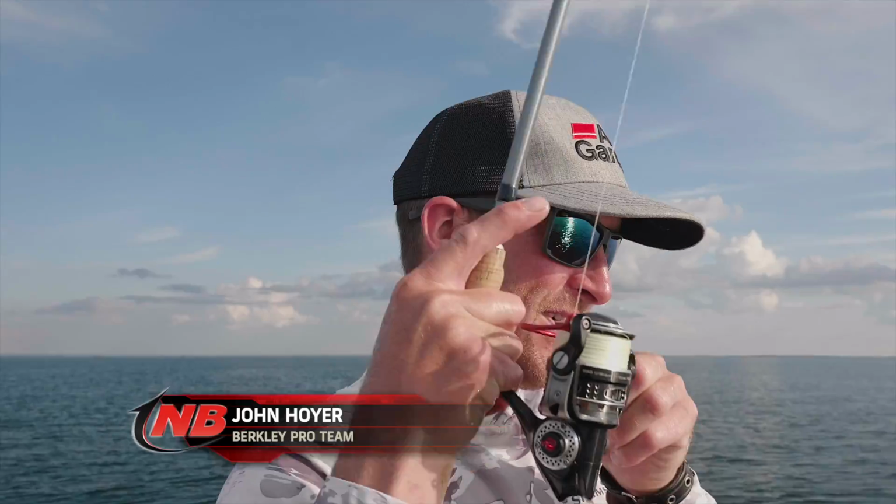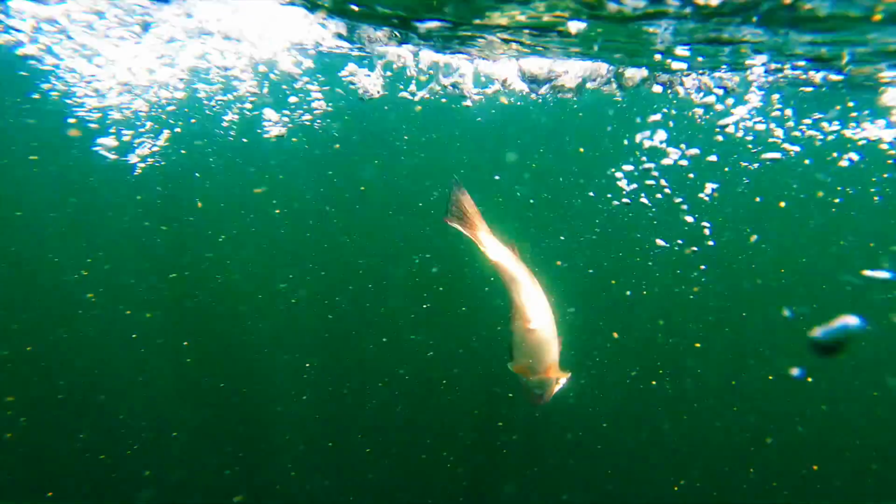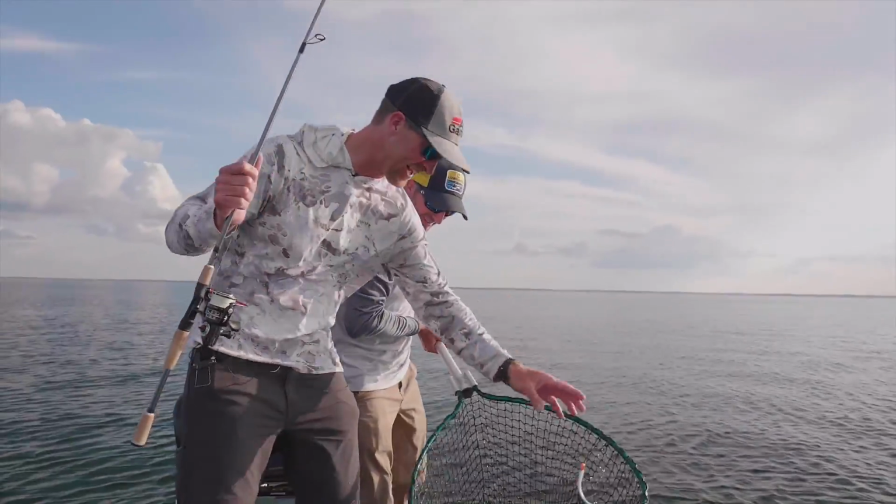Dude, that was so funny. The thing was like 15 feet off to begin with, and then it goes back up to 15 feet off the bite. All right, I'll bring it up to you. And then came to the boat. Oh, it came off the net.